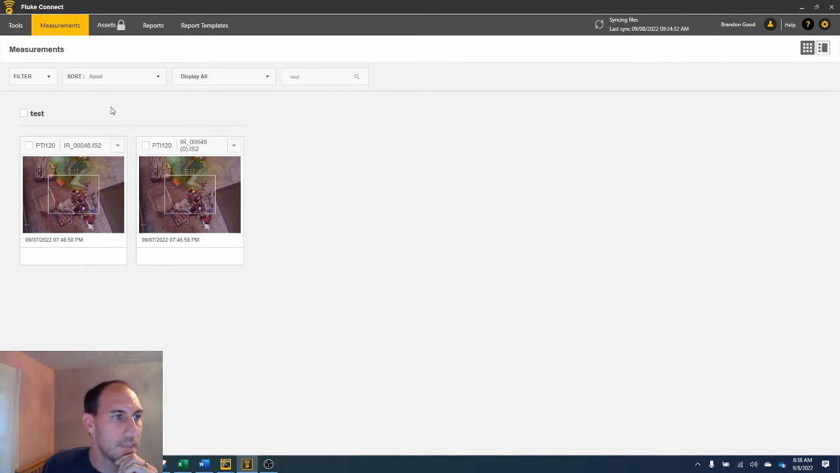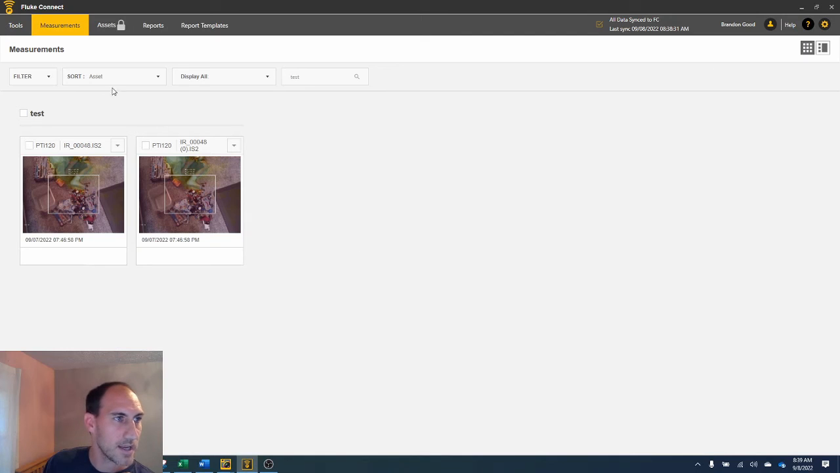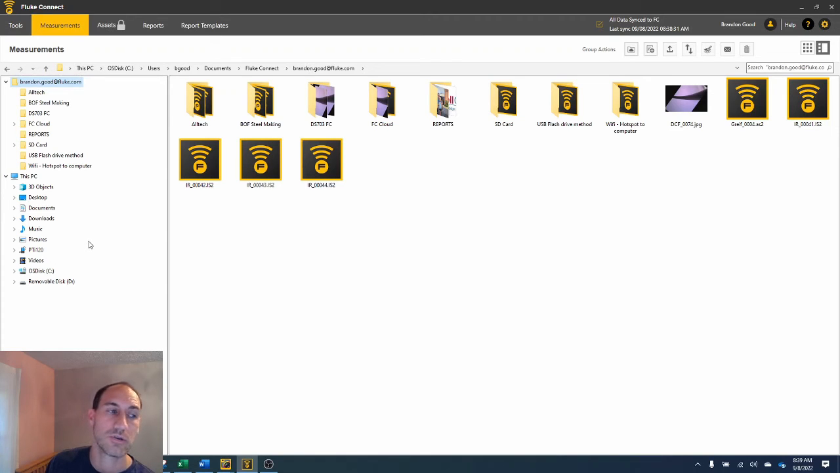So that's how you can use asset tag and how it will look both in Fluke Connect desktop as well as in Smart View. And I guess if you do it in Fluke Connect desktop, when you download it, it's gonna show up in the cloud. If you were to put it in the PC itself on the local drive, it should be similar to Smart View, that it would create different folders for each asset. So I hope that's helpful.